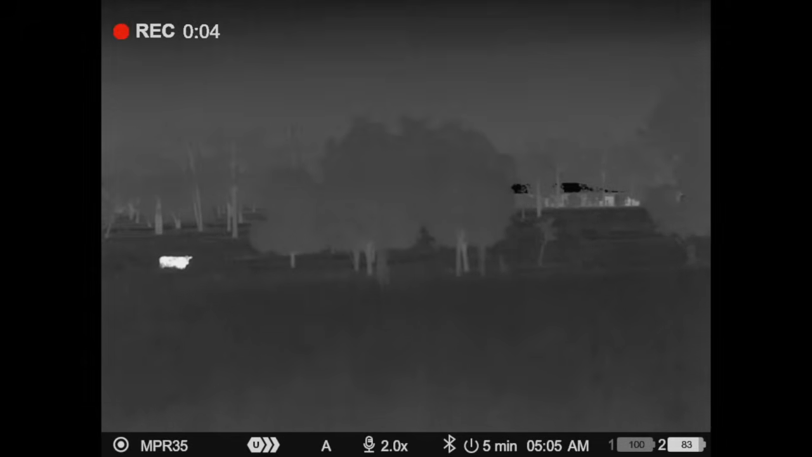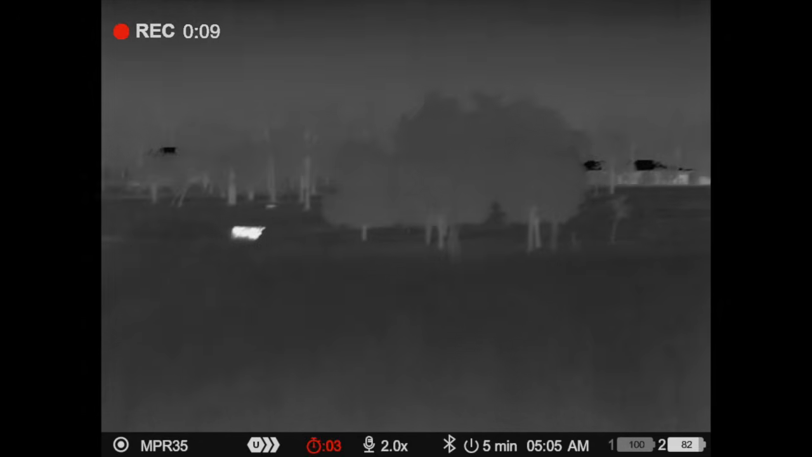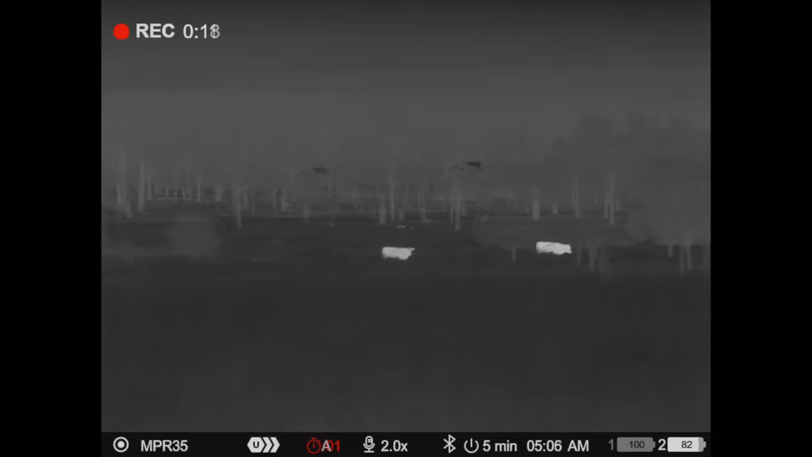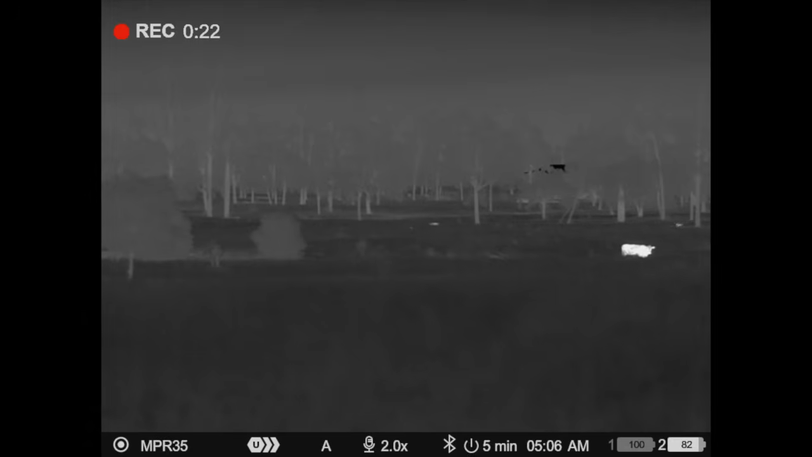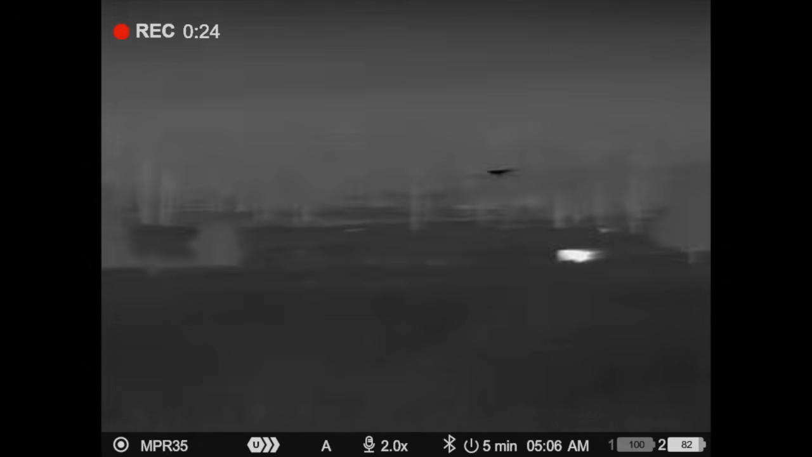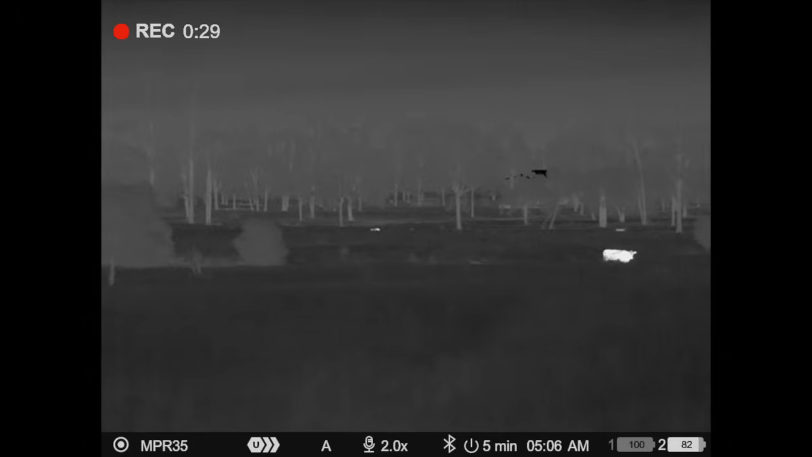Okay, we've got 2 dogs down here. I'm going down the lane, but there's the house behind. We can't shoot this one. We should have waited where we were, Josh. I think they're looking at that ute.